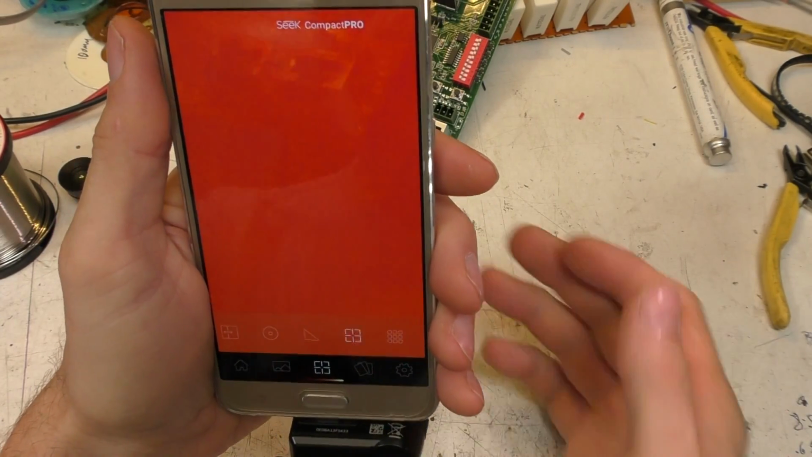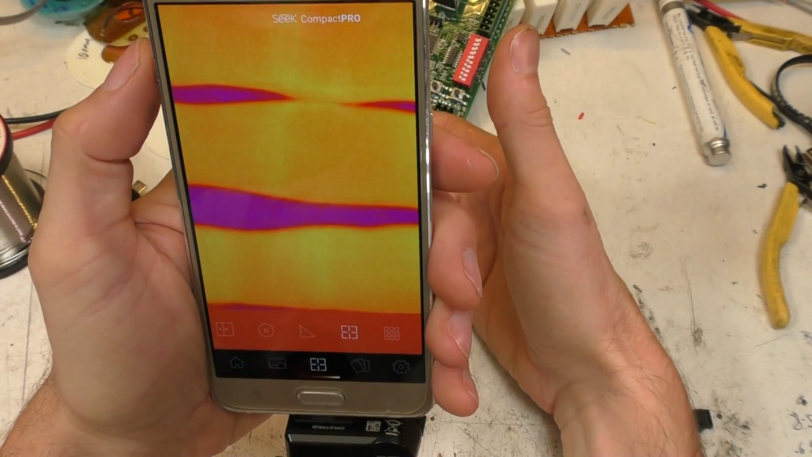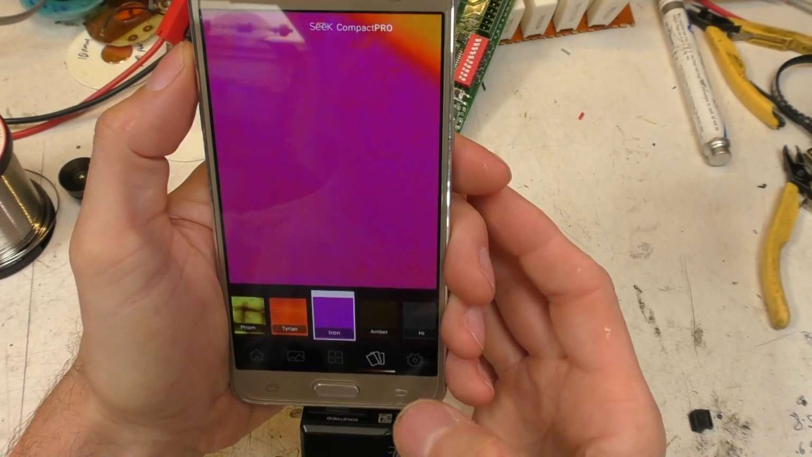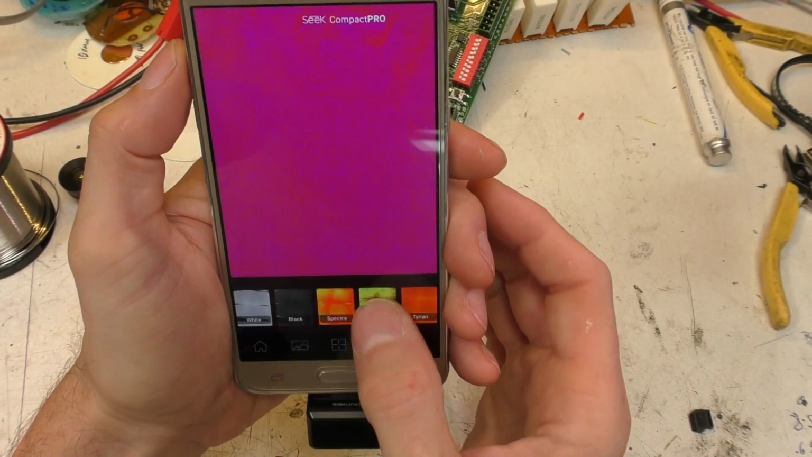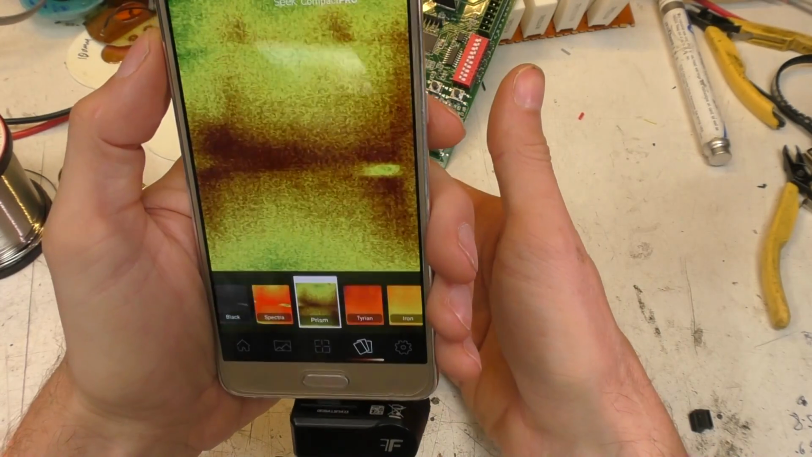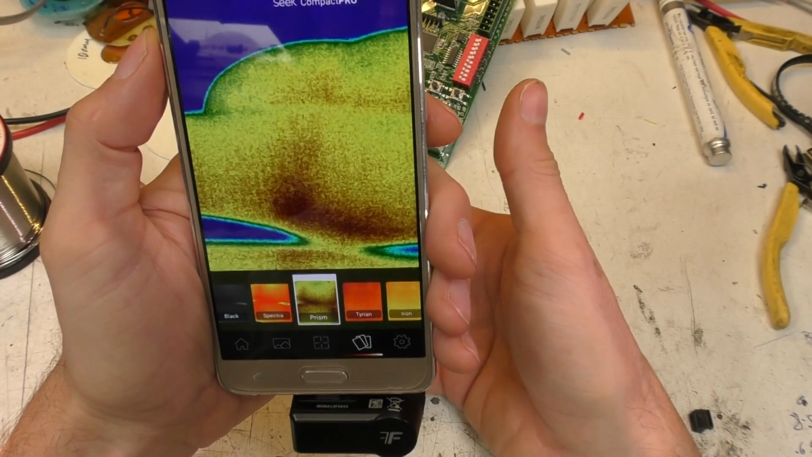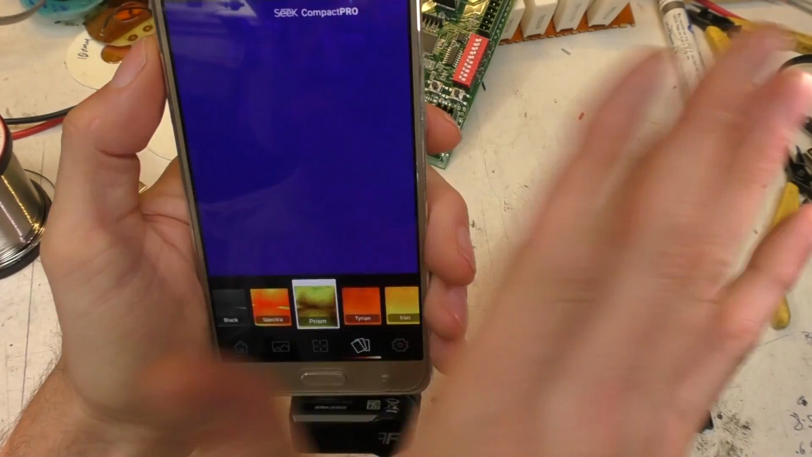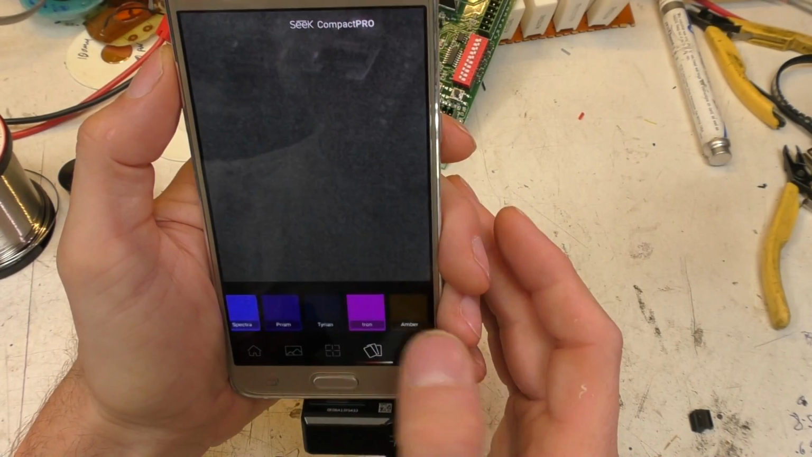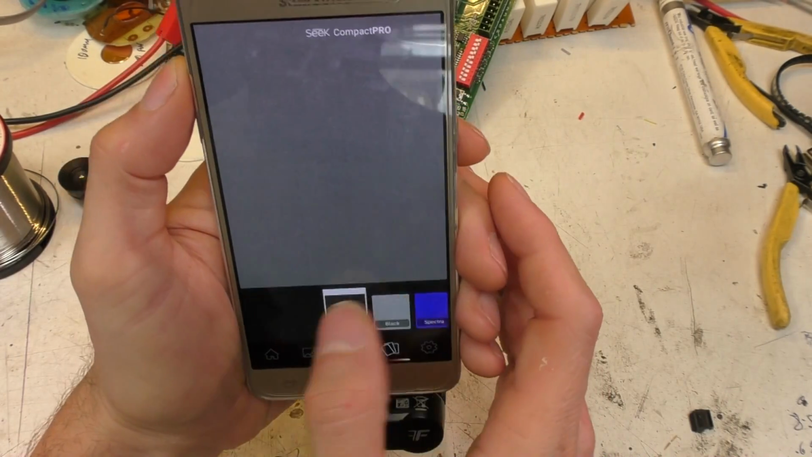Now the first thing you notice when you do start it up is the image is a bit noisy. There is a sort of grain over the whole image, which is visible in most of the different palette modes to greater or lesser extent. Obviously in the higher sensitivity modes it looks worse, but in pretty much all modes you do get this very slight grainy effect. It's much less bad than on the original one, but it is quite noticeable.